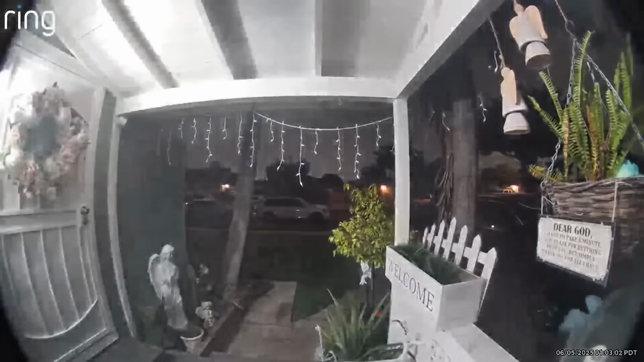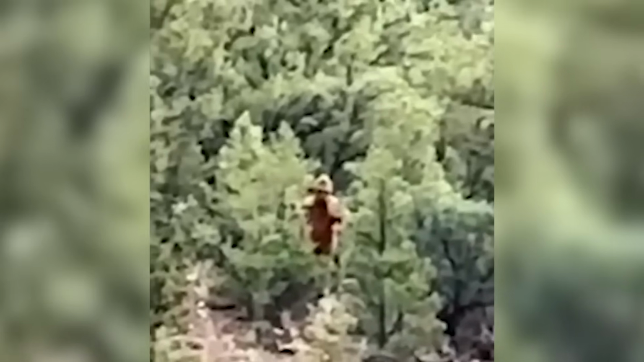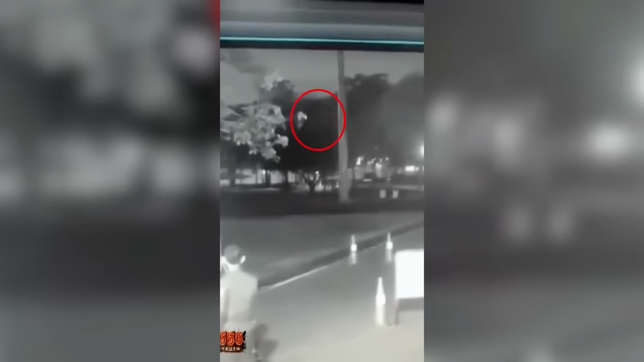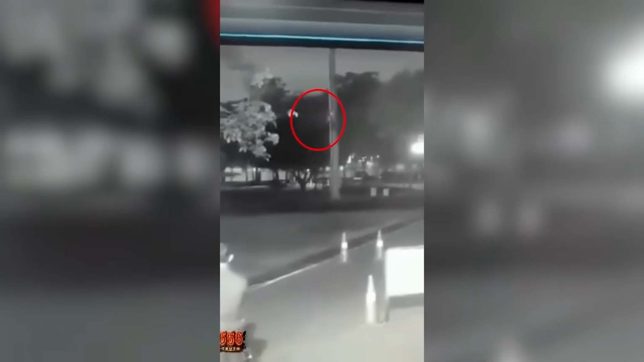Something with a bulbous head and skinny limbs darted across a woman's yard in Compton. A ghostly shape floated through a backyard hammock and flipped it over, and a group of rafters spotted something upright and covered in hair watching them from the trees. Whatever it was, it definitely wasn't a bear. These are disturbing creatures captured by hidden cameras.